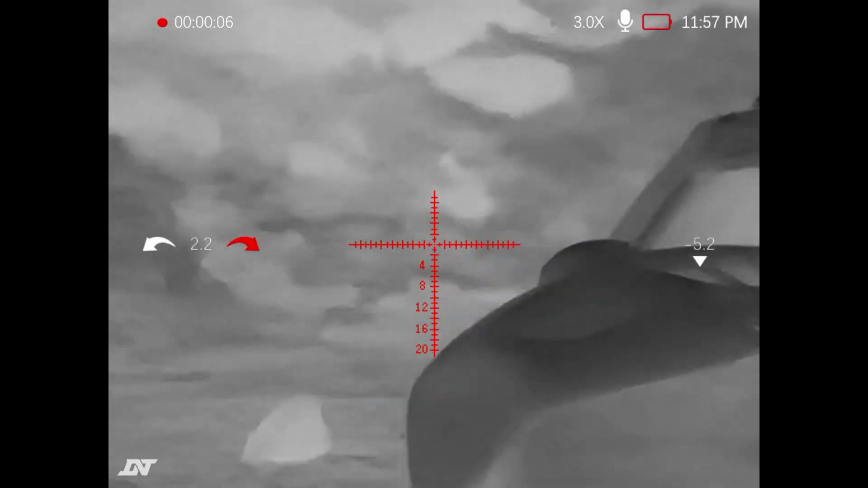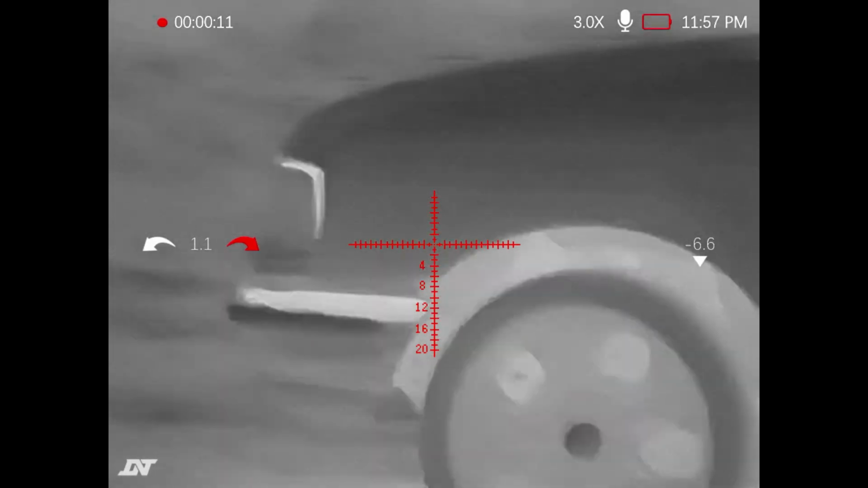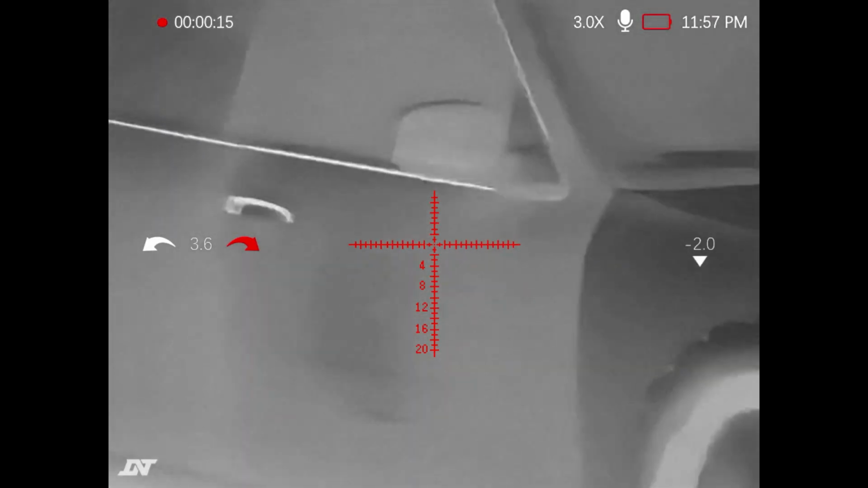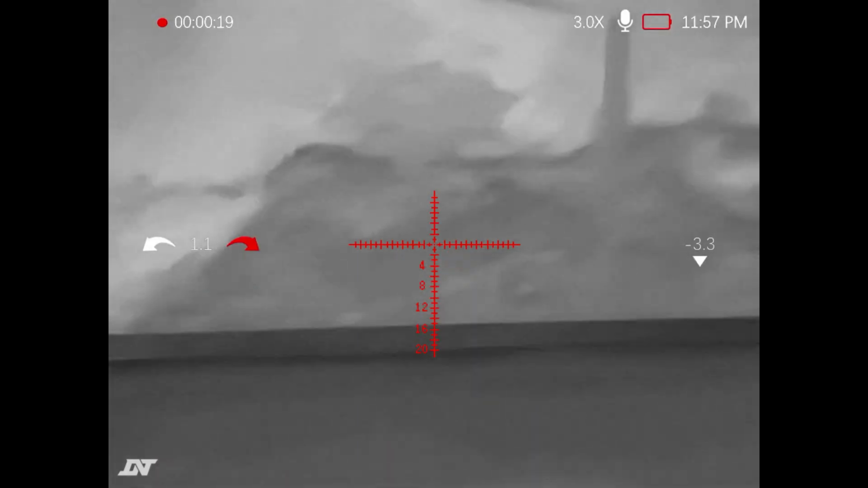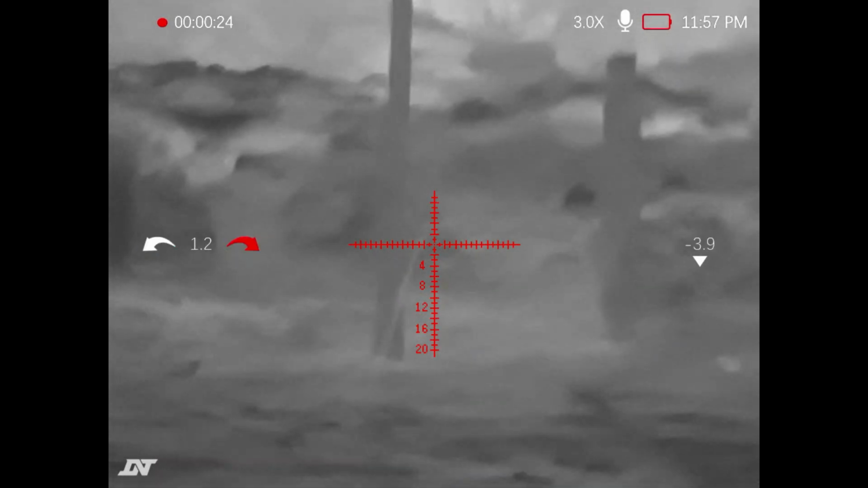Now, here is down on the land with some various cars that have been sitting here at night with very minimal heat on them. So it's really surprising how well they pick up on the thermal camera, as they've been sitting all day and they've only been gathering that heat in the day, and then they're kind of still radiating it out late into the evening.